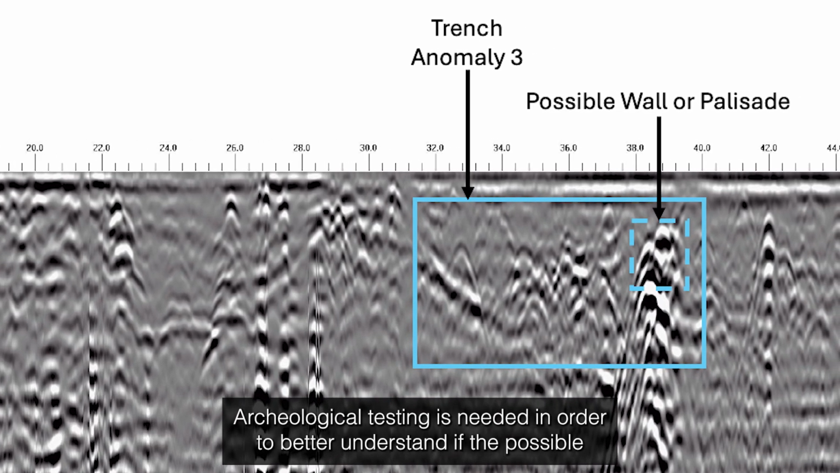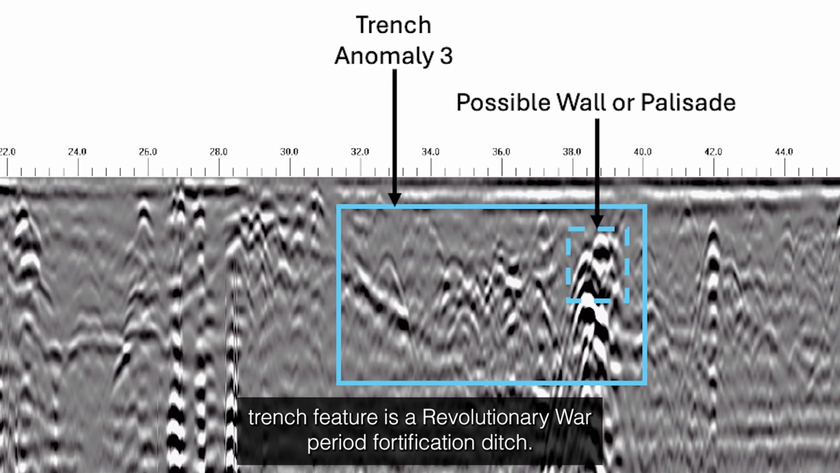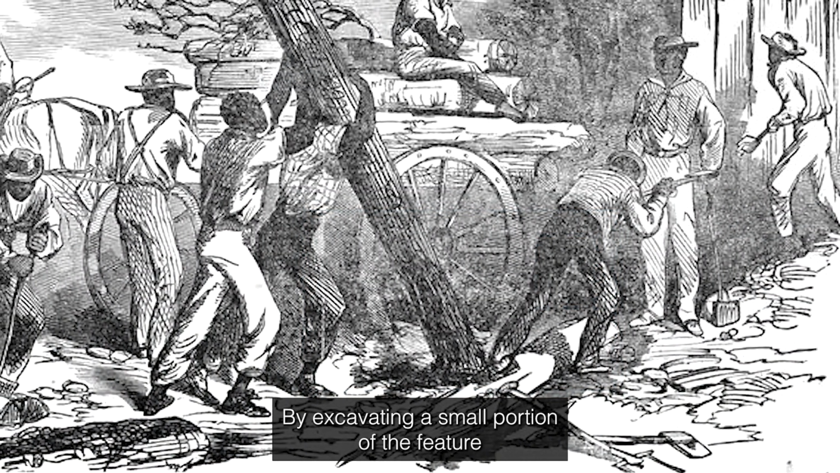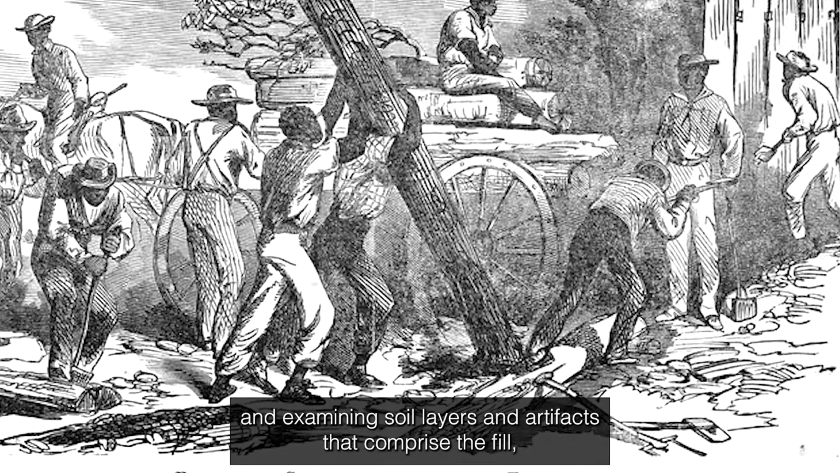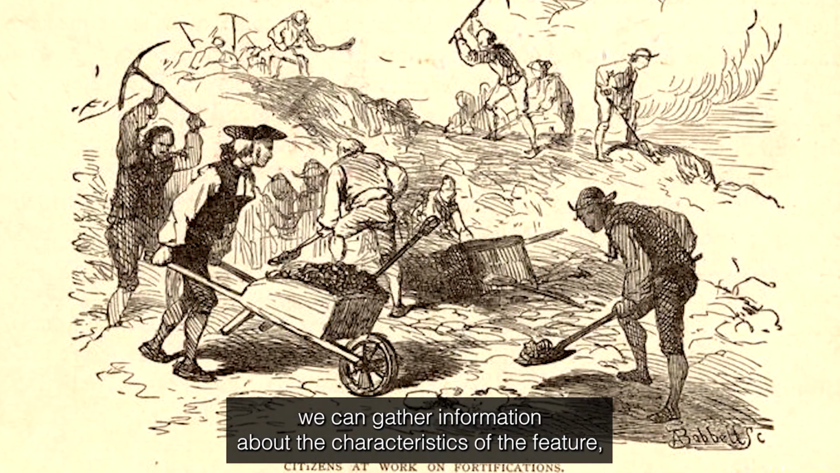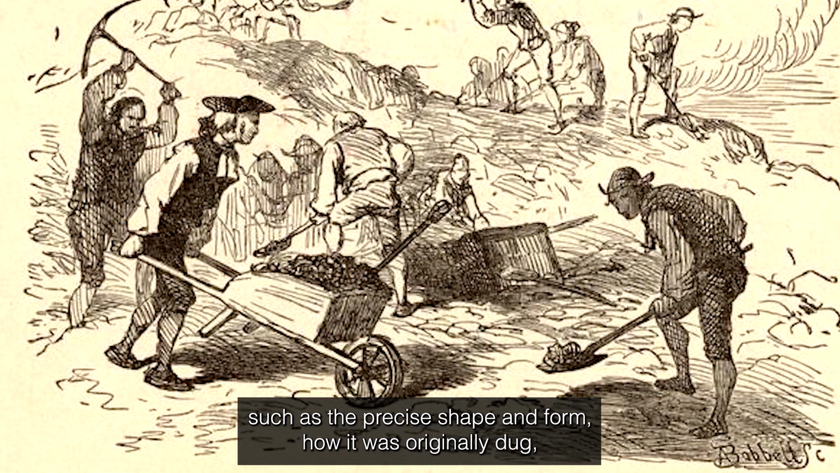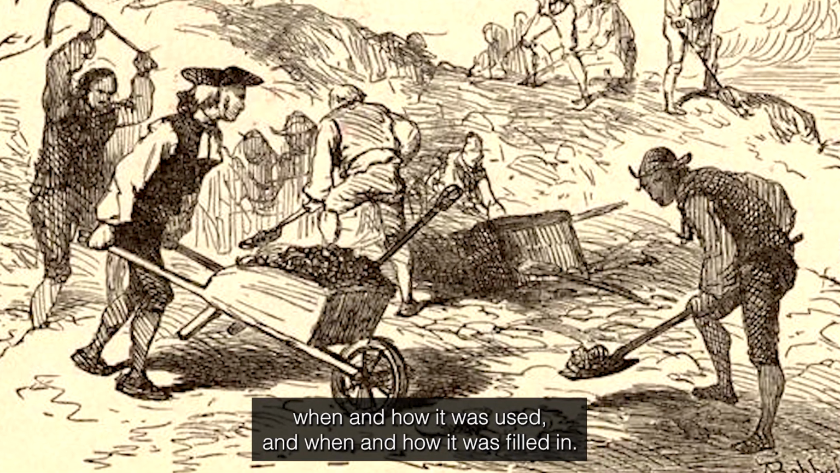Archaeological testing is needed in order to better understand if the possible trench feature is a Revolutionary War period fortification ditch. By excavating a small portion of the feature and examining soil layers and artifacts that comprise the fill, we can gather information about the characteristics of the feature, such as the precise shape and form, how it was originally dug, when and how it was used, and when and how it was filled in.